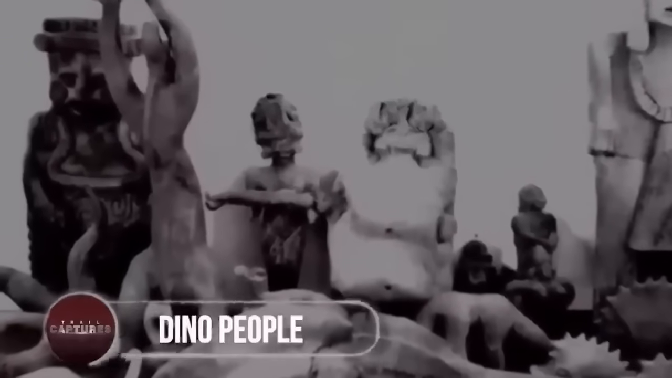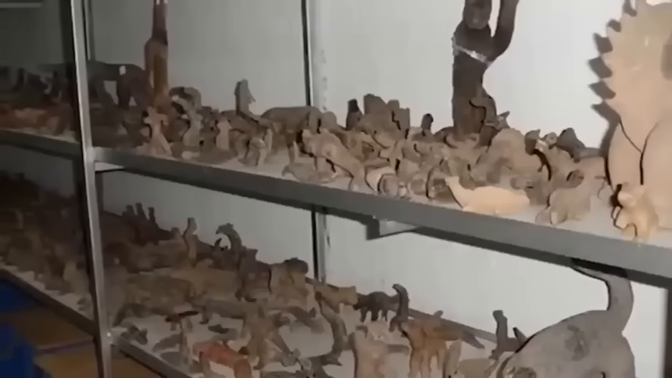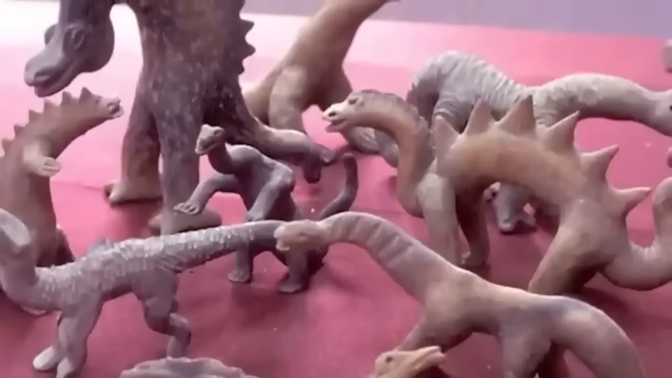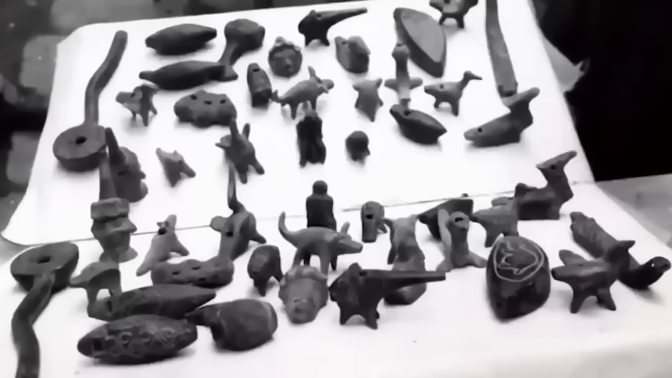Dino people. If you used to believe that humans came following the dinosaurs' extinction, then get ready to be proven wrong. Buried underneath a tomb, scientists discovered something strange yet fascinating. They unearthed hundreds of figurines containing the figures of humans and dinosaurs, both together with each other. Even some of them showed people riding the dinosaurs, which potentially proves that there might have been some time in the ancient eras where both of these creatures lived together, but probably for a very short period of time, since no signs other than these thousands-of-years-old figurines were found.